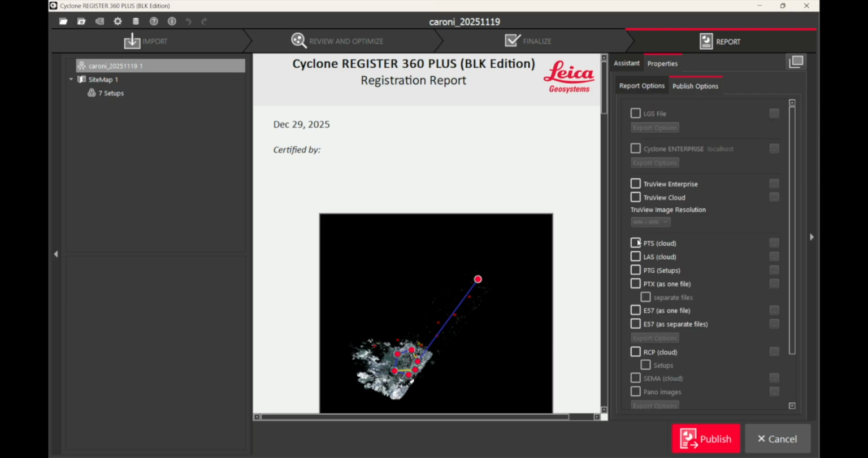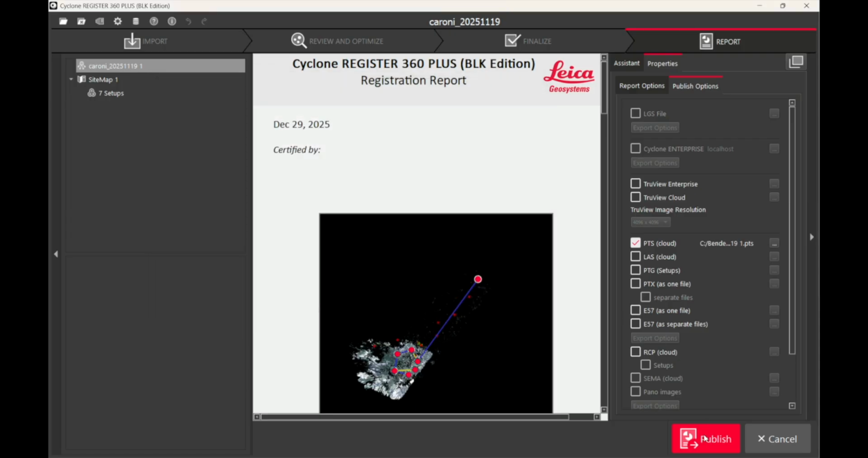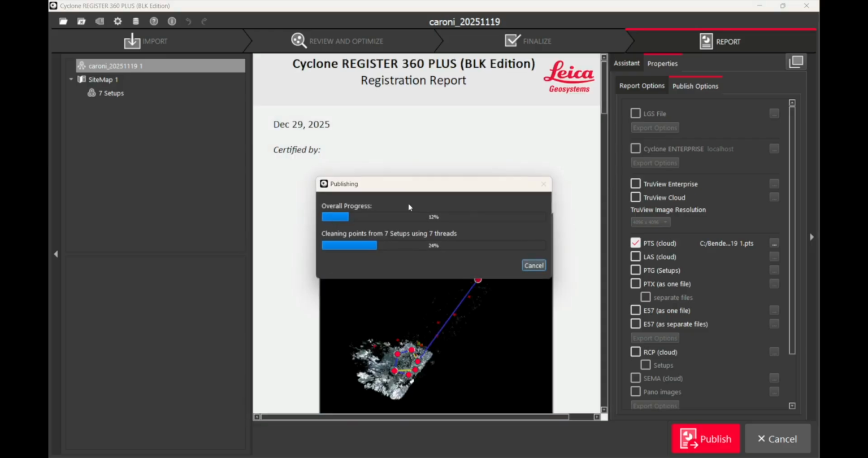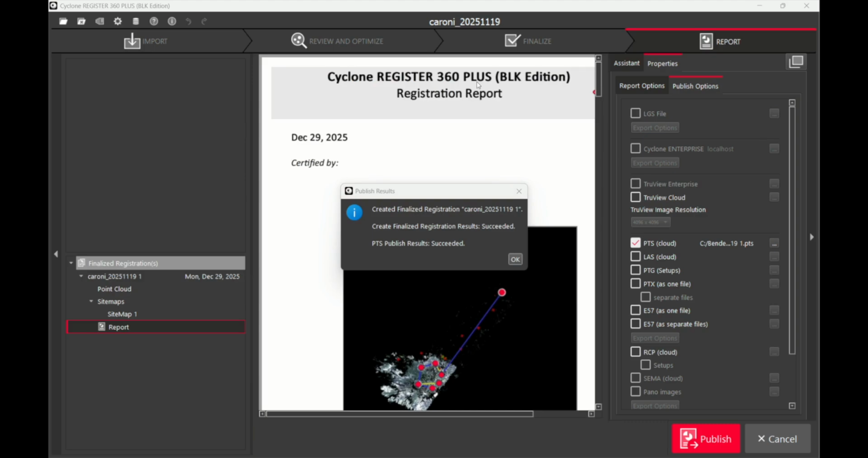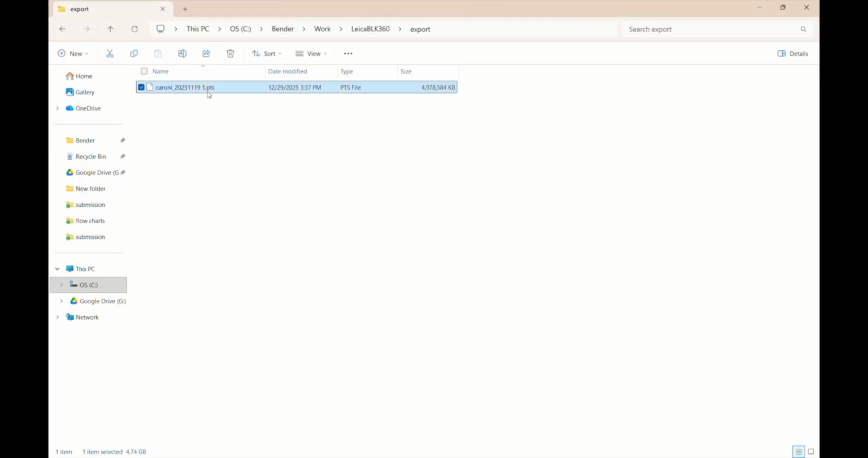And we would like to export the actual point cloud. I usually export it as PTS format. You can also select LAS or PTX and say save. You can then click publish, and this creates the report and exports the PTS file. This export process can take a while if it is a rather large number of points. Once it is finished, you will see this notification, and you can look into the location that you saved your PTS file, and you'll see it's been produced.